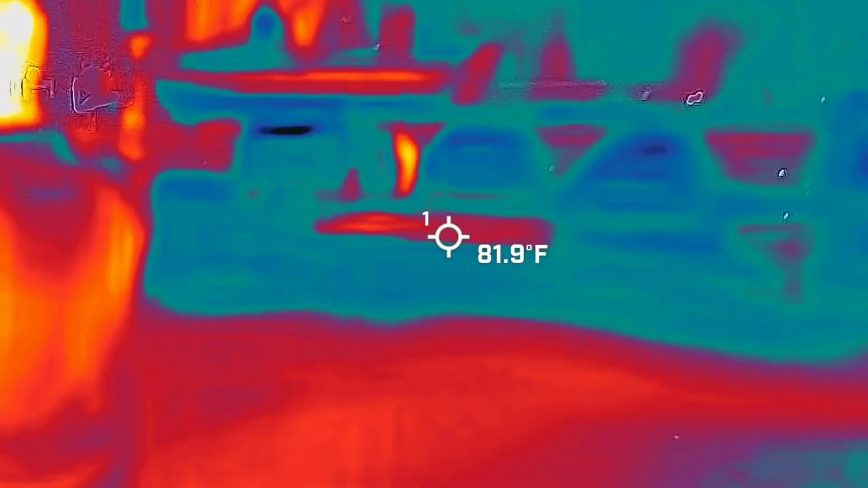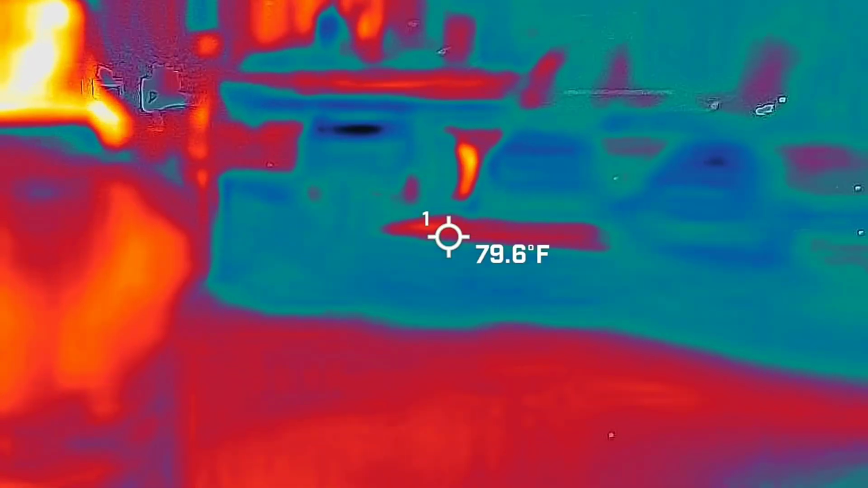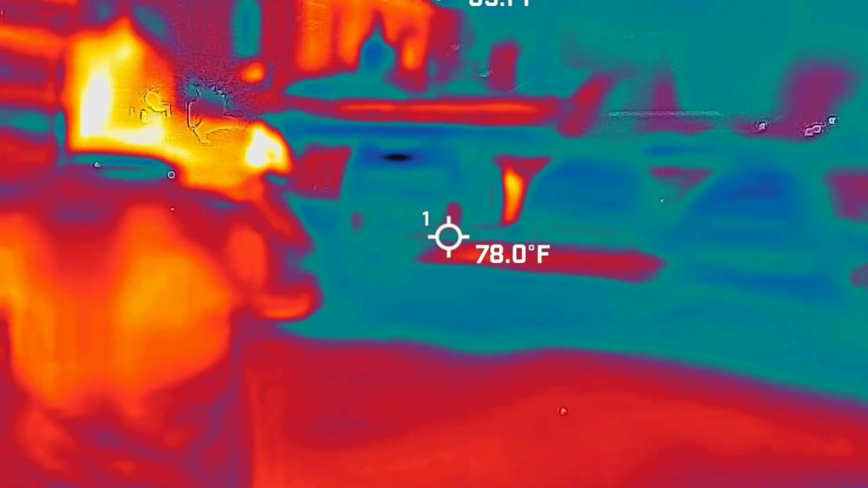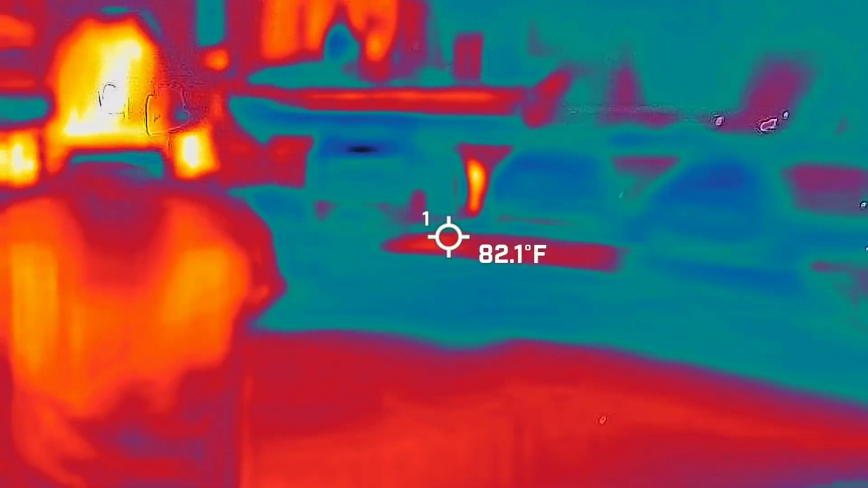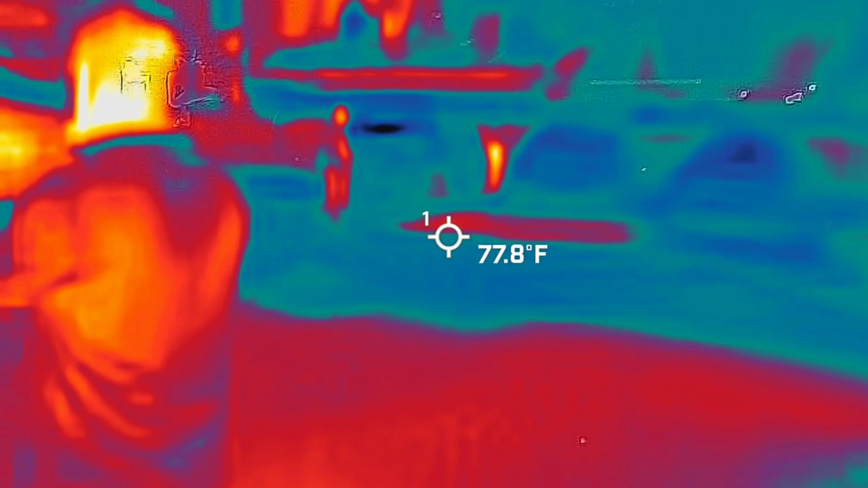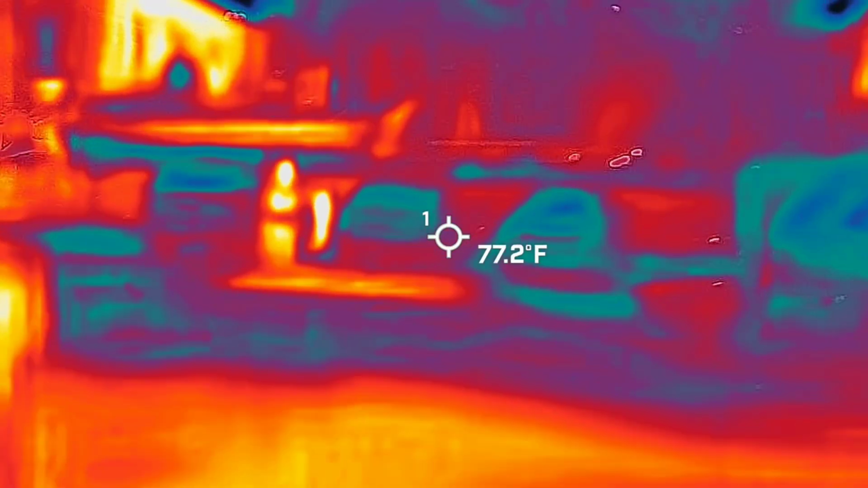So again, it's made out of cement, so it's going to hang on to the heat a little bit different. Our parking lot, I'm sure you notice, is a bunch of different colors. The reason for that is because it's gravel, it's mud, it's cement. You know, it's got all kinds of different material. Has different properties, holds heat differently. Exactly. So that's why I don't always pay attention to the ground here, and we'll get like a can on here that'll give us a false anomaly from time to time. So it might be like a smashed can on the ground, that kind of thing.